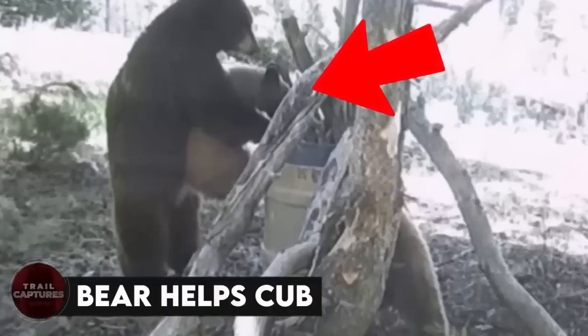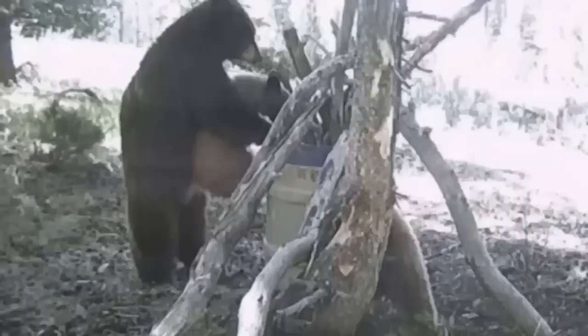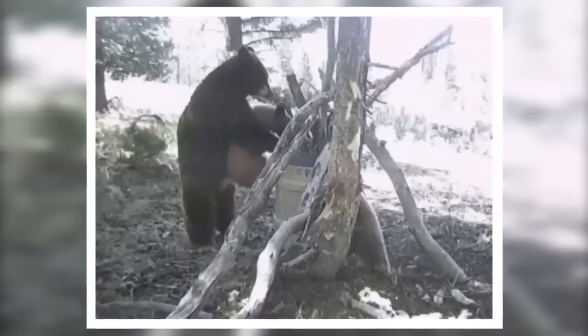Bear helps cub. Wild animals aren't always looking to attack each other for food. Take this photo for instance. You can see a large bear lifting a cub so that it can dig through the garbage bin looking for food. Is this a great example of teamwork, or what?